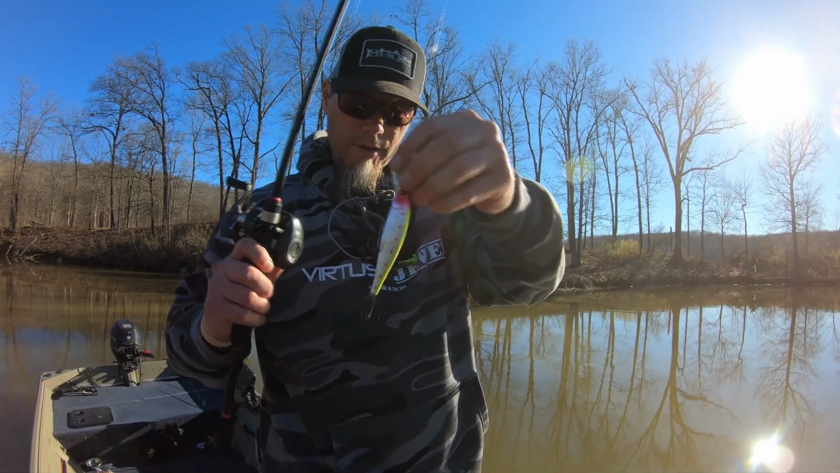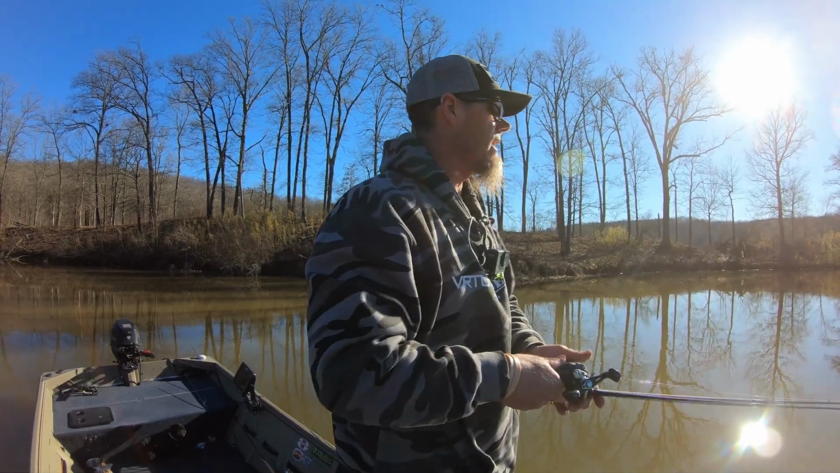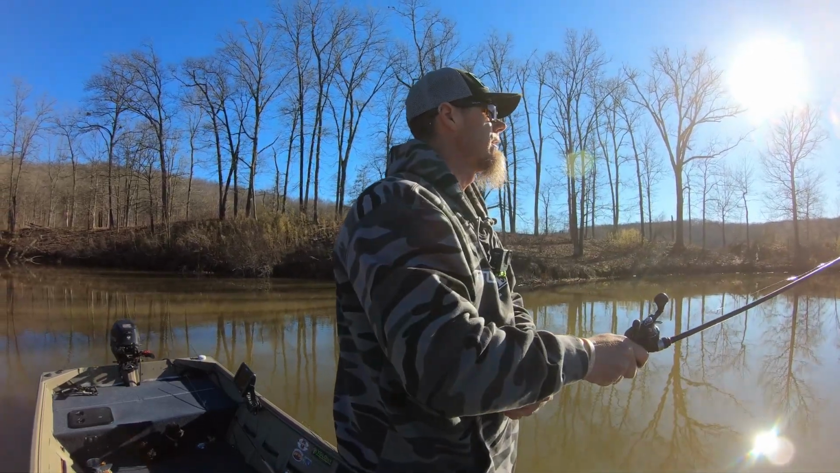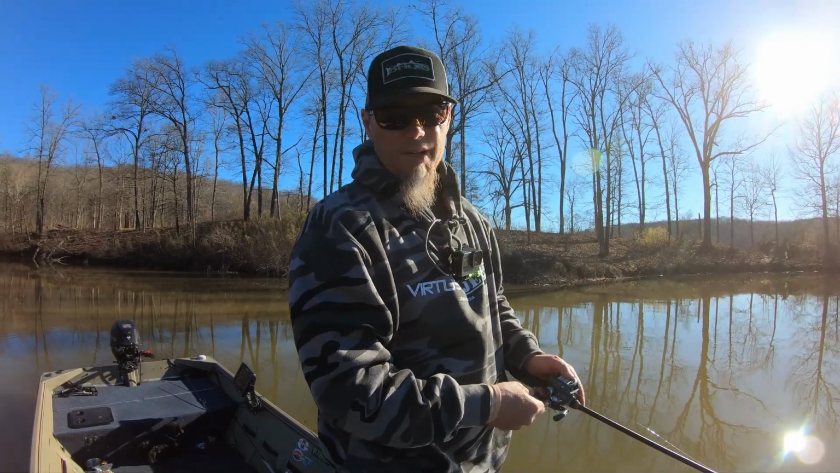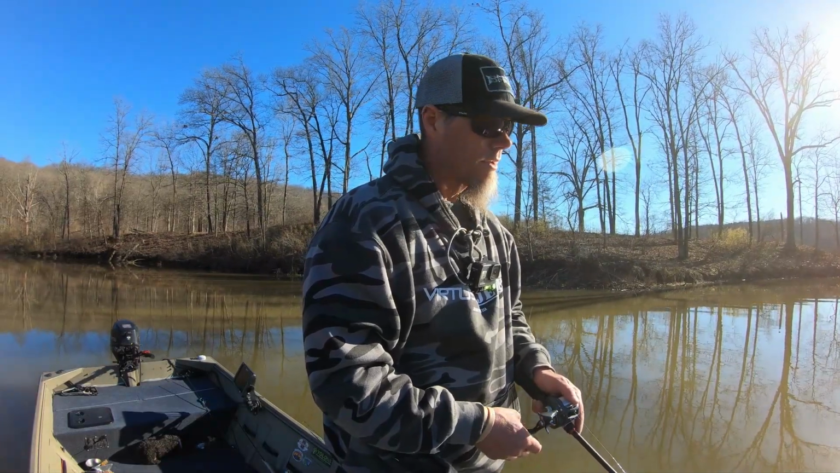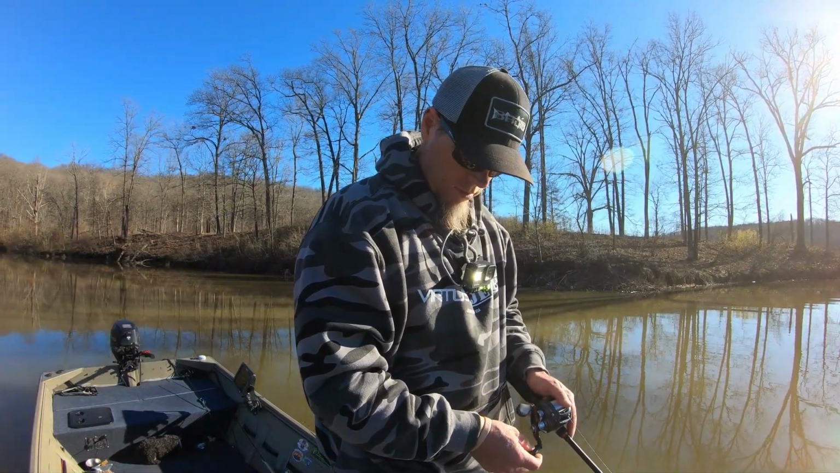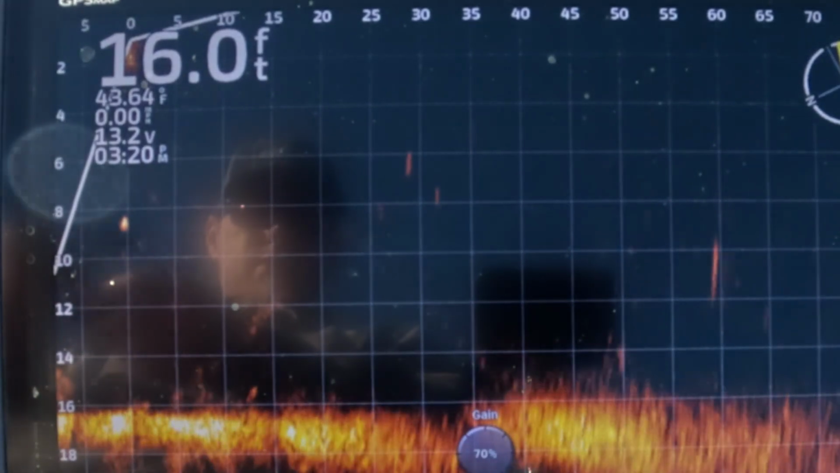All right, we're going to throw this SP100 on the 10-pound mono. Let's make a cast, see how much distance we get. I think it's going to stay up a couple feet from the fluorocarbon. I am running the LVS 32. The bait's got to get a little bit closer before I can pick it up. There it is. It's coming in pretty good now.